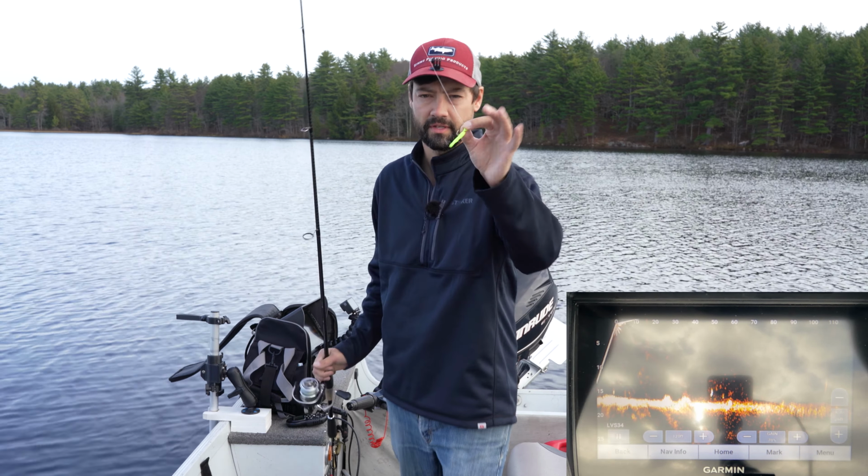So let's drop down and see if they're active. Those are some big fish moving away from us. So they're 70 feet back behind us. So let's turn off spot lock.